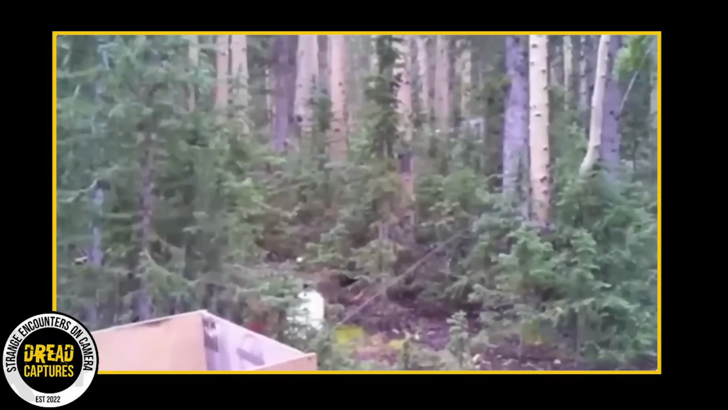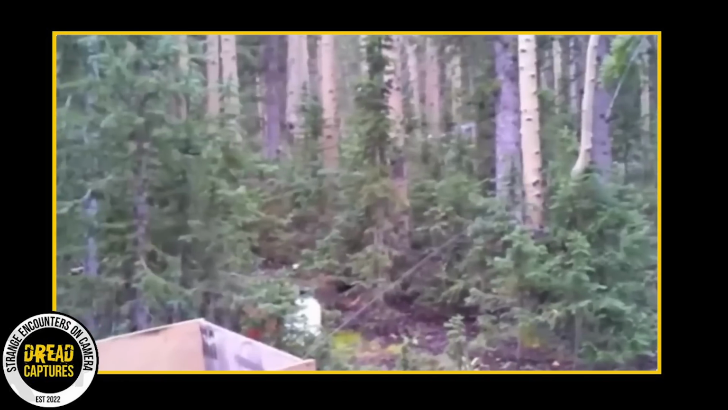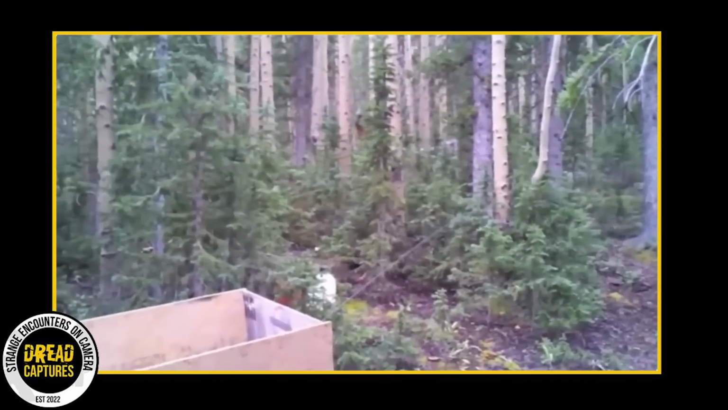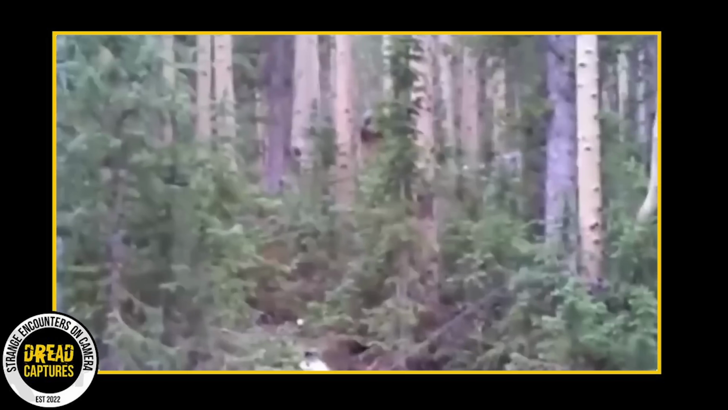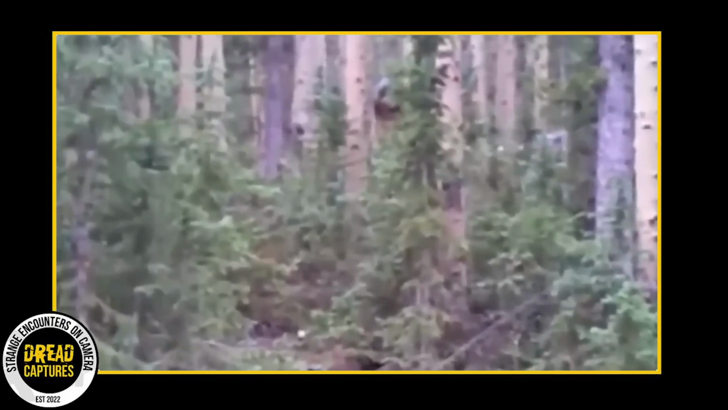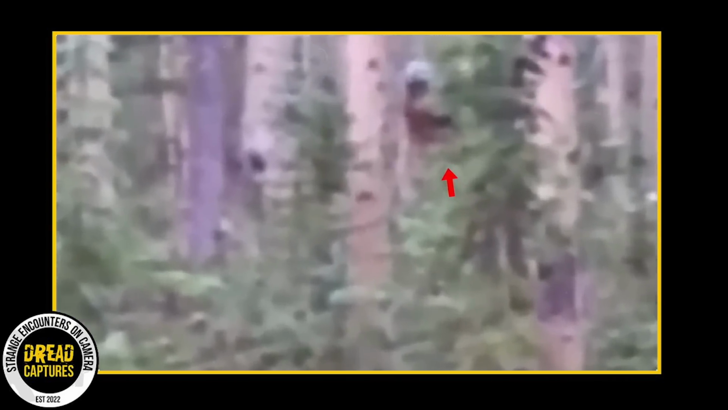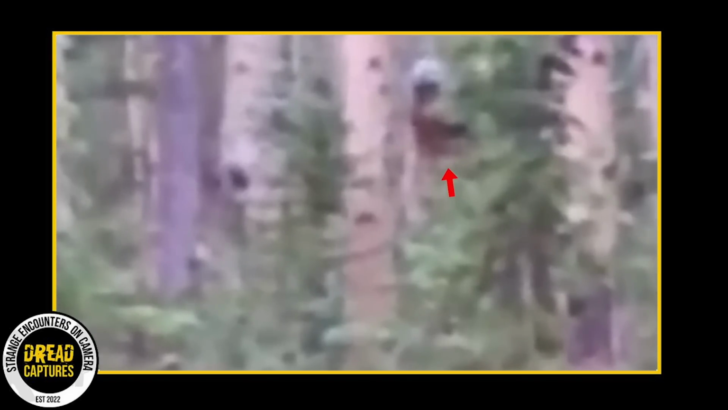Direct your attention to the upper middle portion of your screen, where you can catch sight of a sizable, fur-coated entity meandering through the woodland. A closer look at the footage offers a reasonably lucid image of this mysterious being. Could it be a Sasquatch, perhaps?